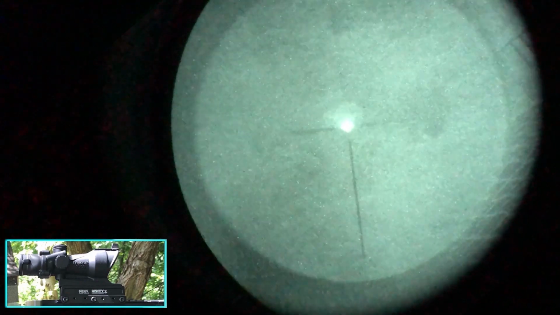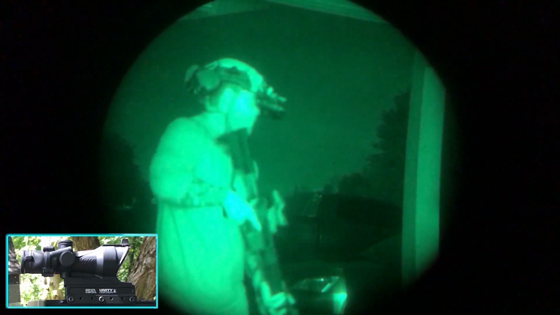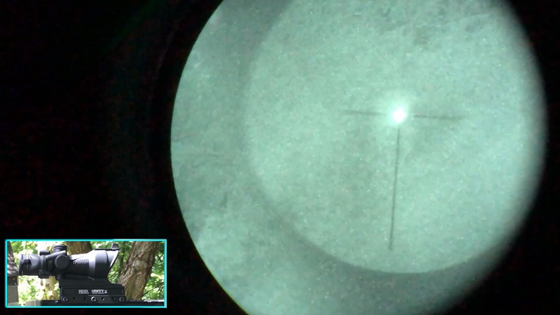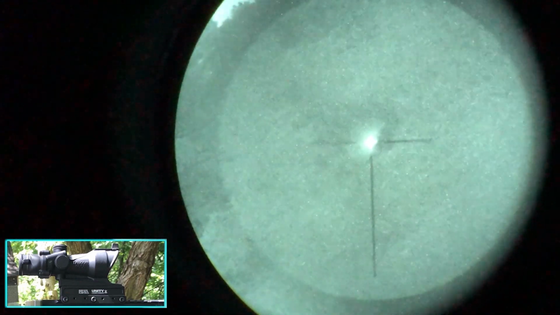It does not look good in comparison to the background. Again, running a magnification through magnification, not great. So I've got this partial reticle mixed in a sea of nonsense that's going into my lower left of my vision from all this tube and everything around it.